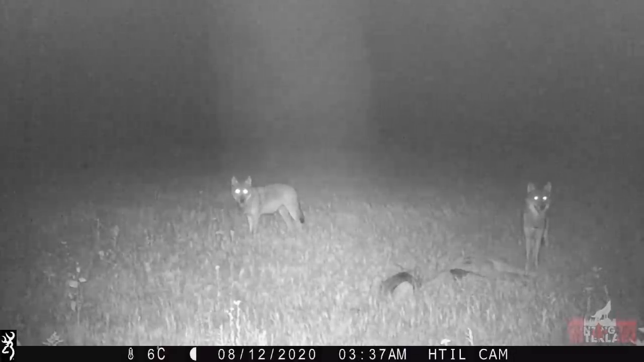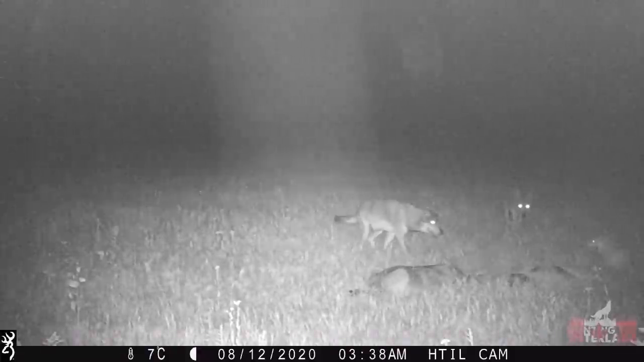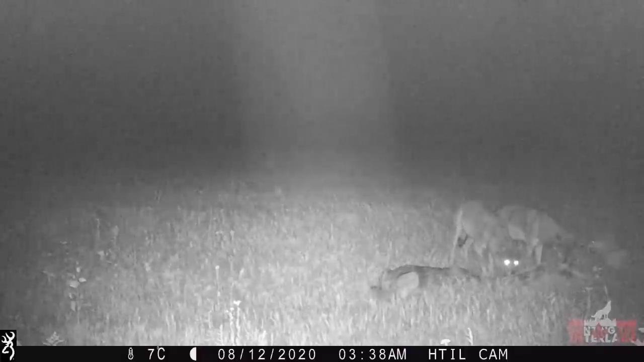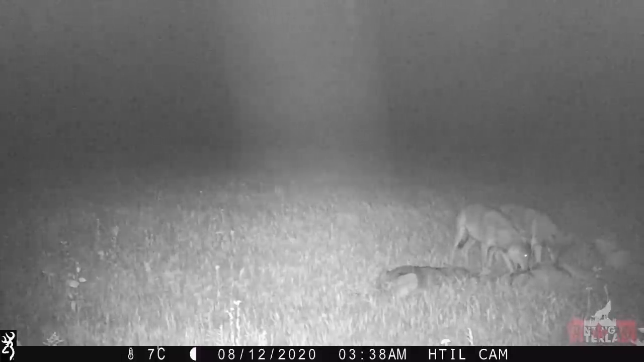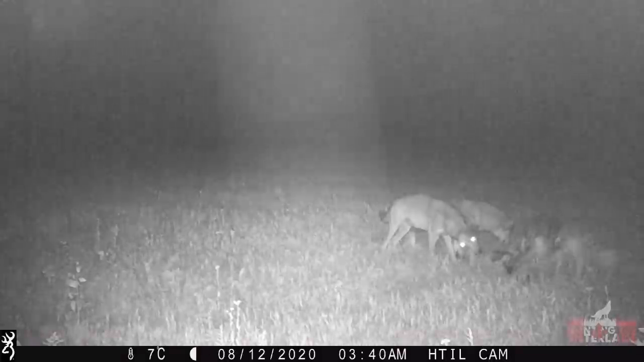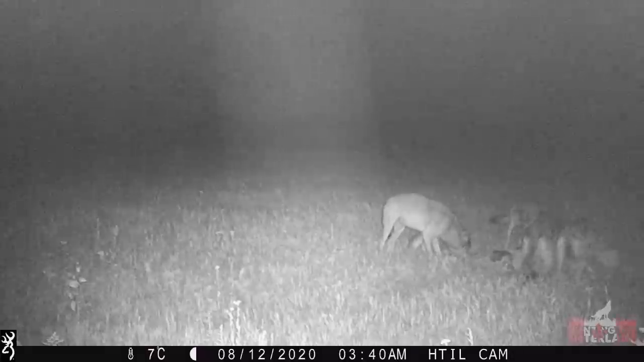At 3:37 a.m., a 4th wolf moves into frame, this one a pure white, what appears to be female wolf. These 4 wolves begin to feed. Within 5 minutes after the attack, 6 wolves can now be seen feeding.